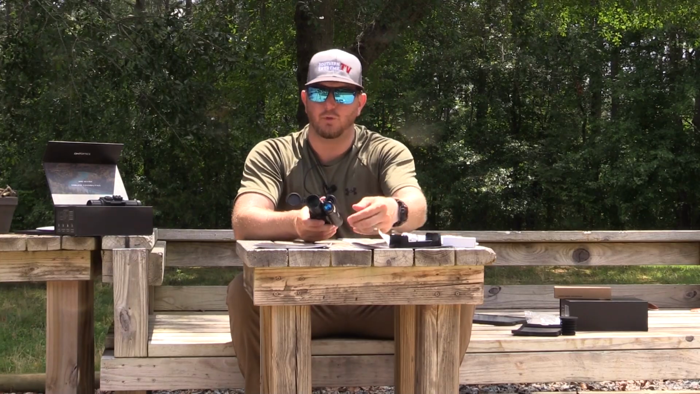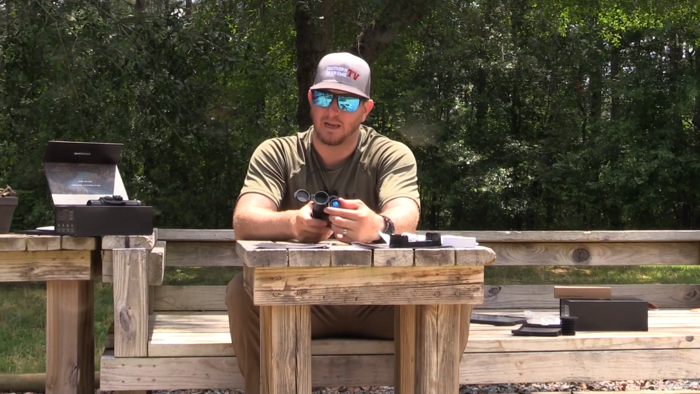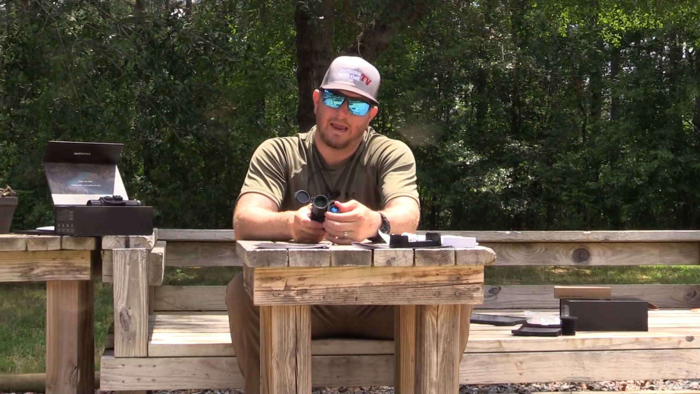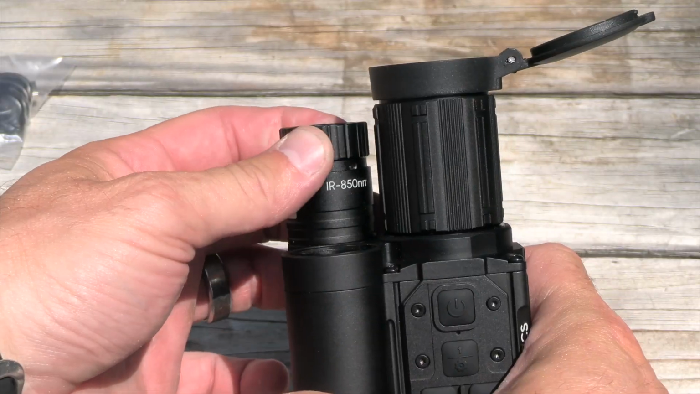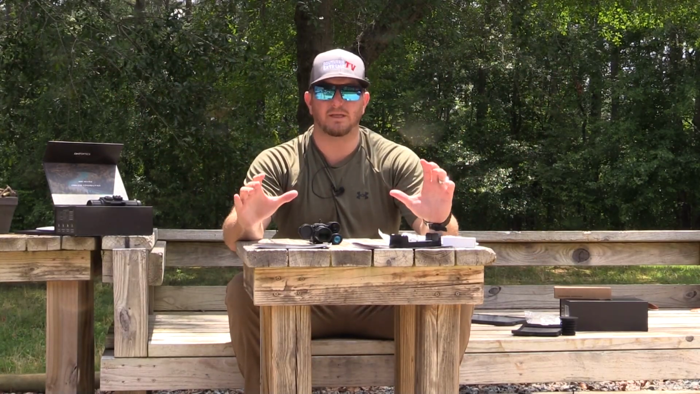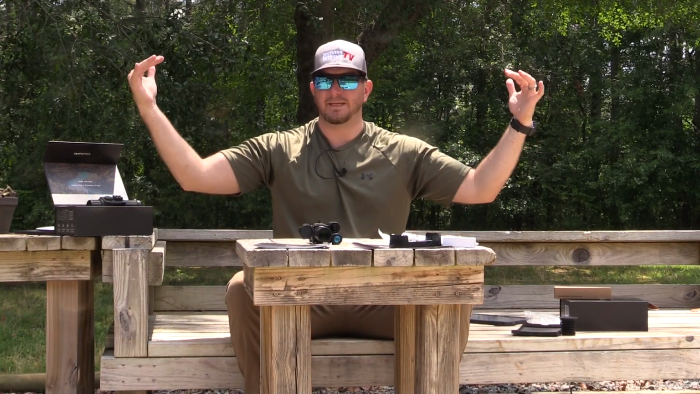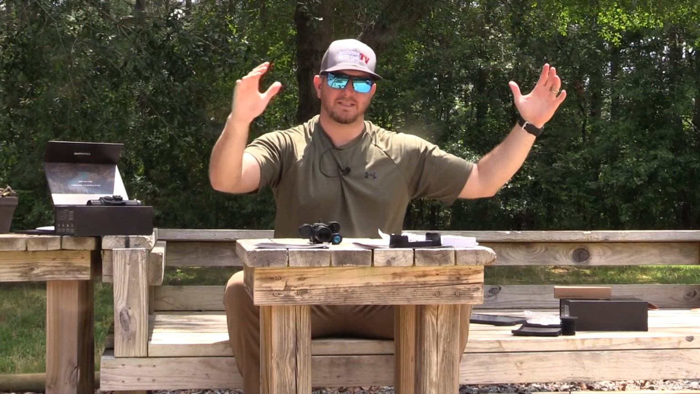Then what you're able to do is, over here on the side, you've got your IR 850 NM light, and on the front of it you have a dial zoom. Basically what that does is it will expand that beam of IR light, or it will narrow it down. Typically, when you're initially hunting on a spot, you want that beam to be kind of wide, and the reason for that is it helps comb the area a lot better so that you can pick up eyes coming into the set.